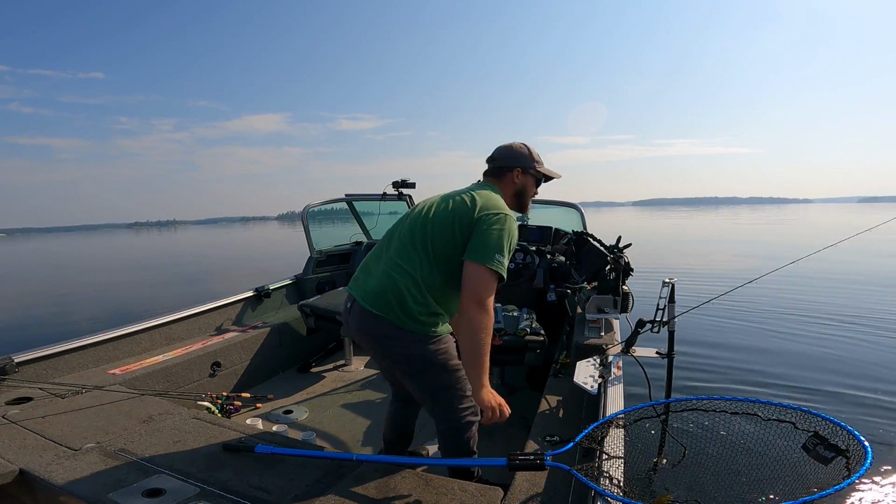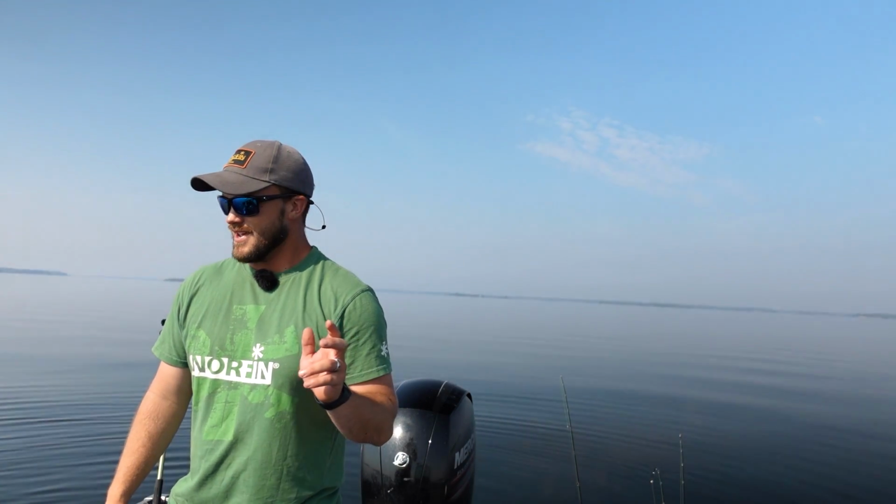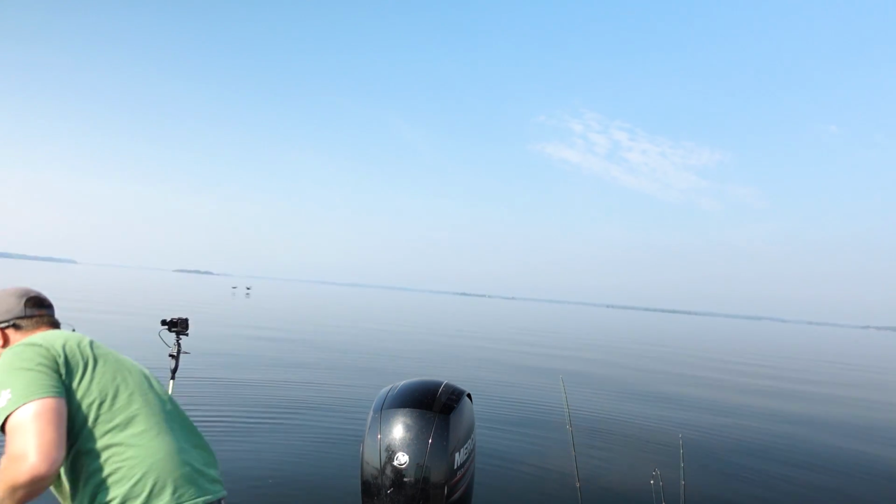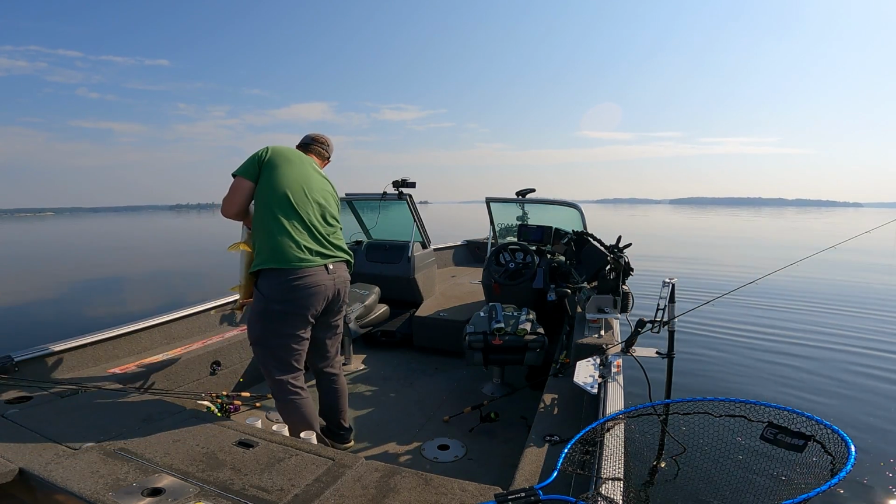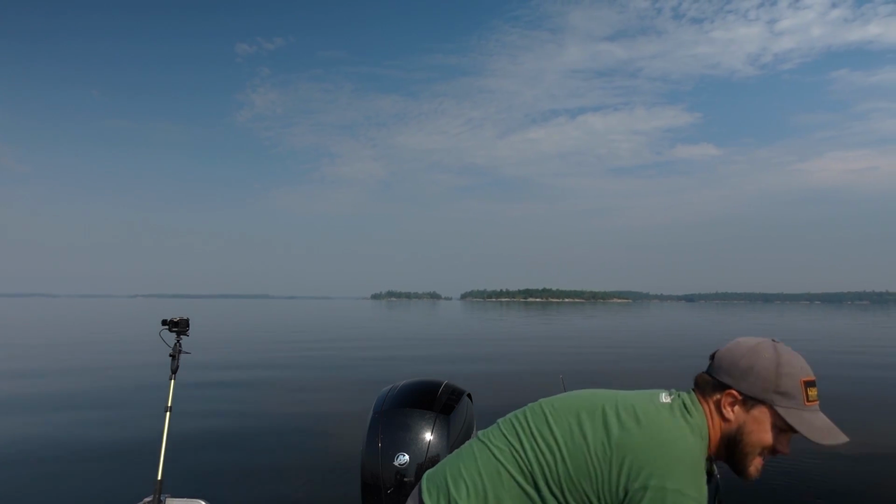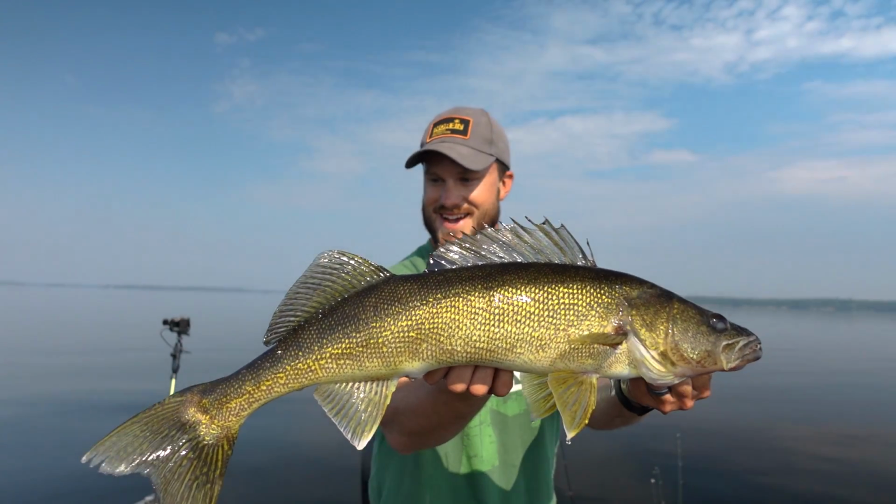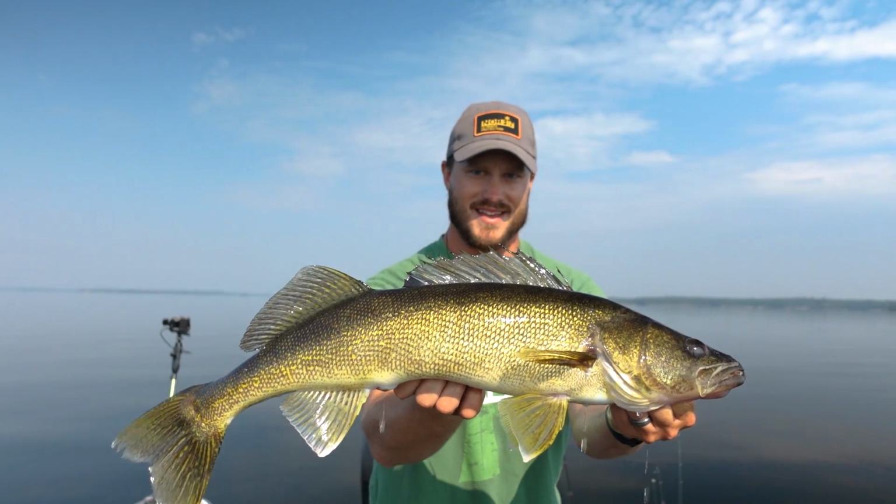Man, all these fish are so thick, and I think I'll probably say that every time because it's true. I'm just amazed at how thick and how dark these fish are. I'll pull this one out here, put it on the bump board quick. Ooh, 29 inches. Oh, what a beauty. Biggest walleye of the spring so far for me, I think.